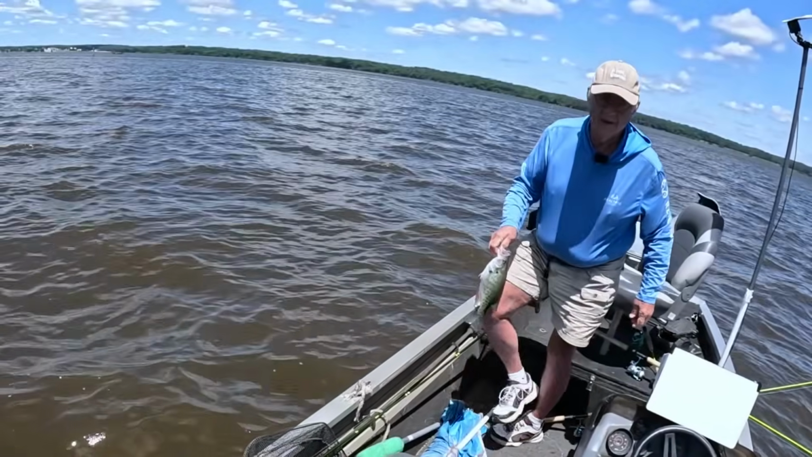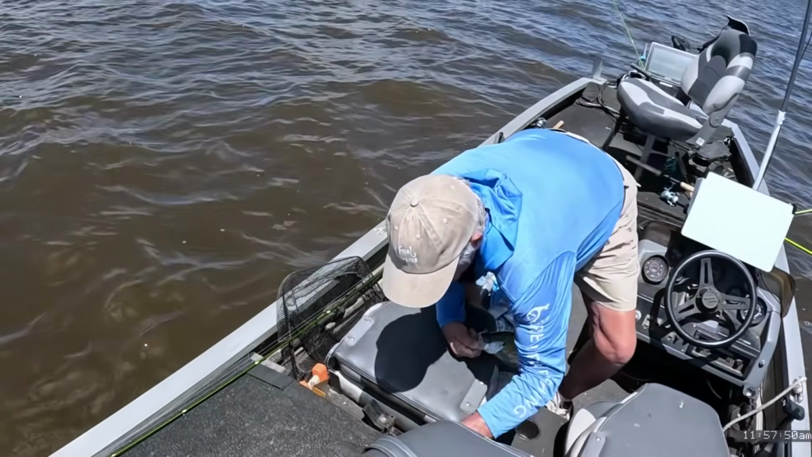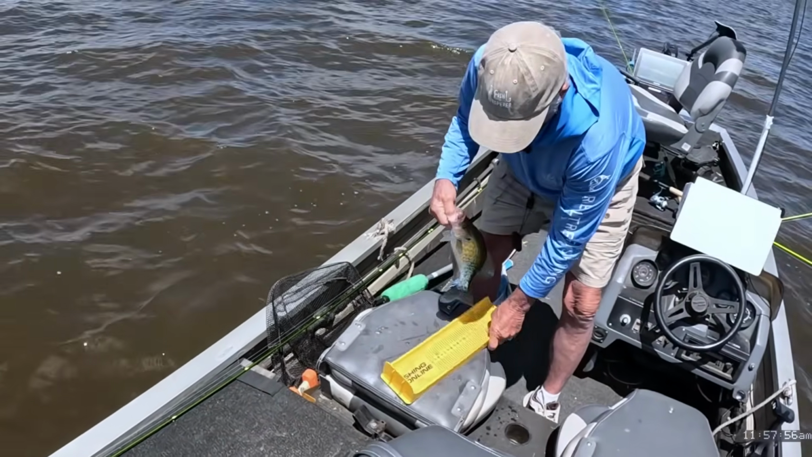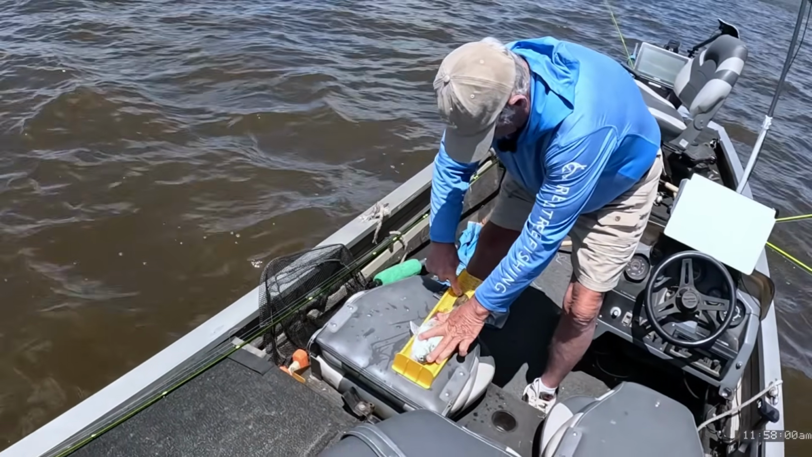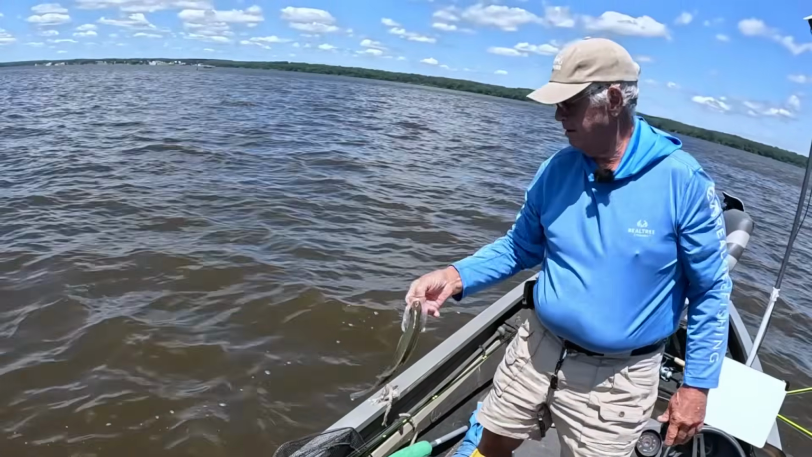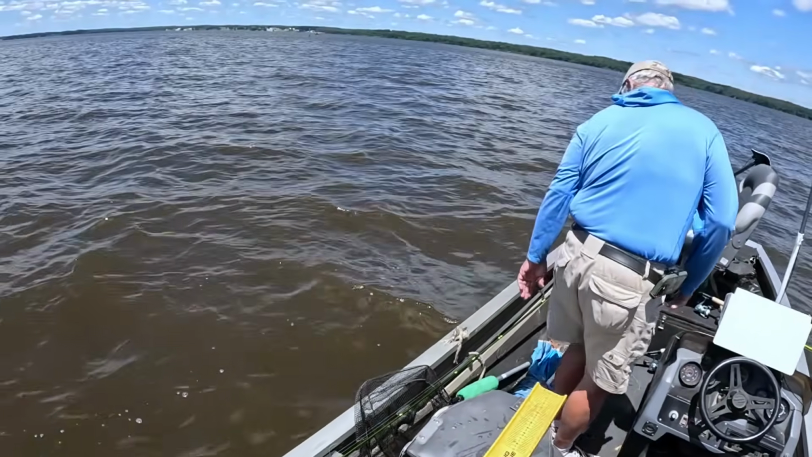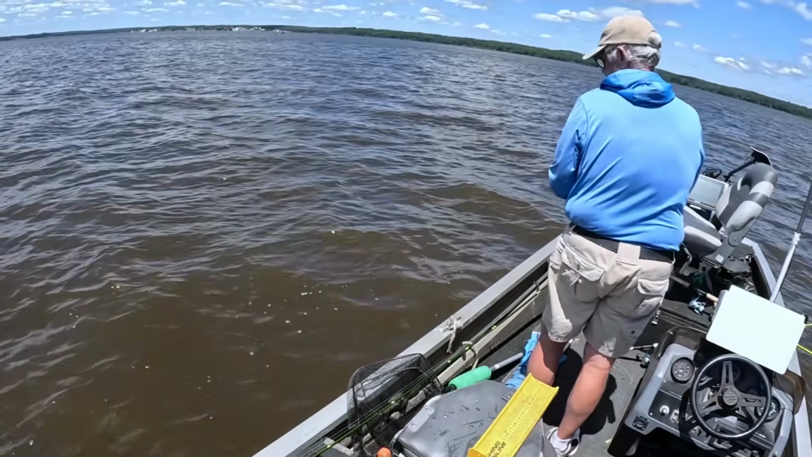Let's go measure him up. See how big he is. Ain't no giant, but that ain't bad for a first one. That fish is, I don't know what the devil I thought he was, 13.5 inches long. 13.5, heck yeah. All right, put him back. We're not gonna keep no fish today. Still just really don't need any, so no use of keeping them if you don't need them.